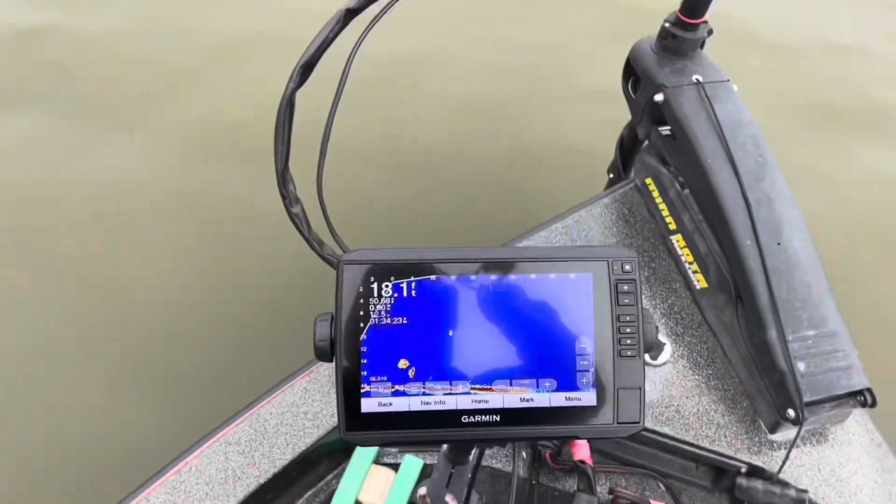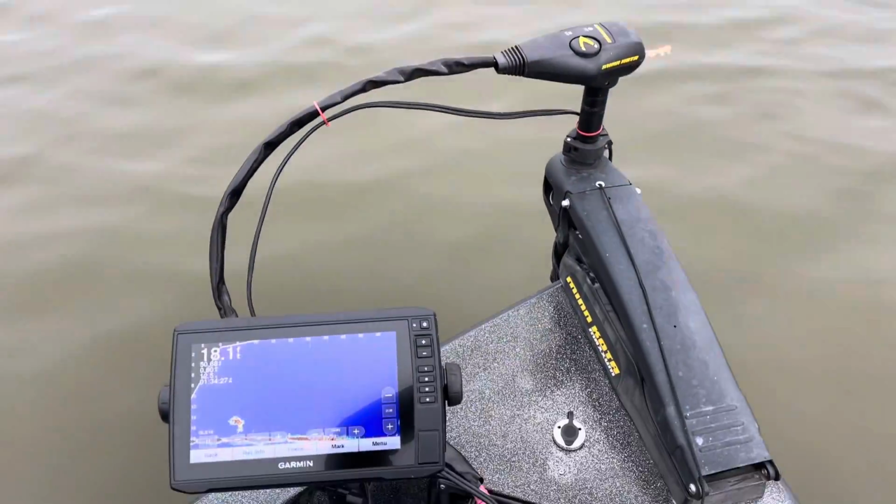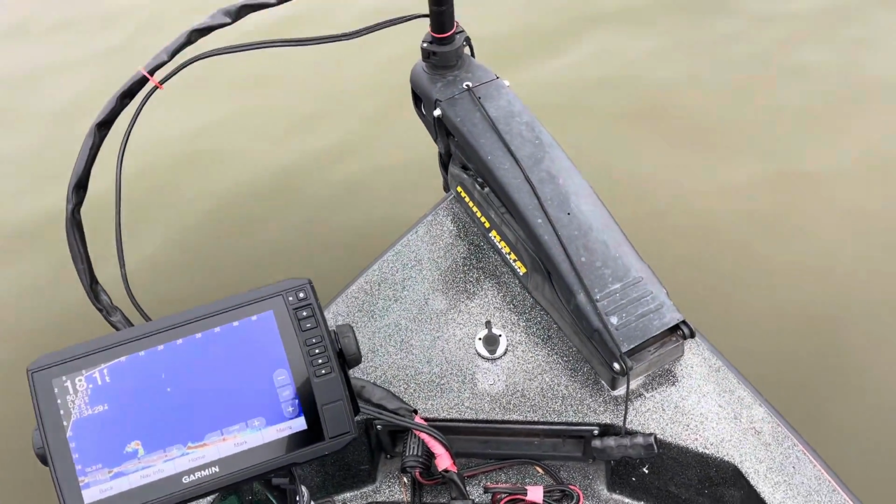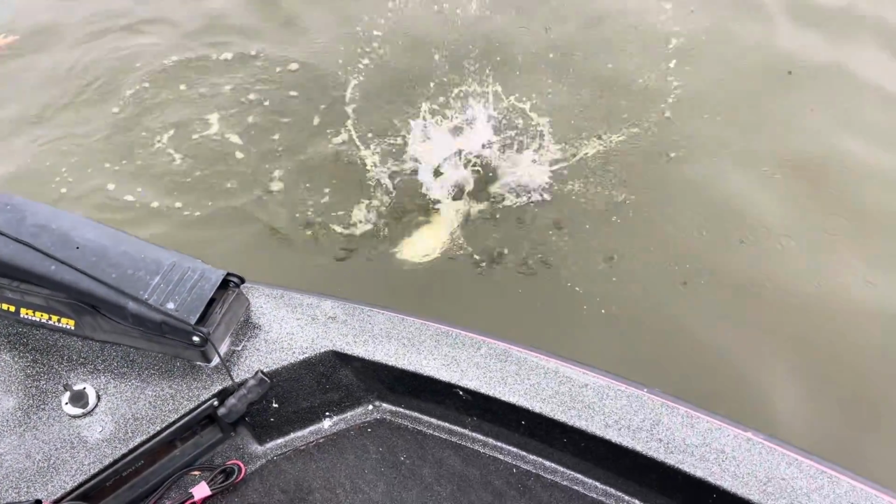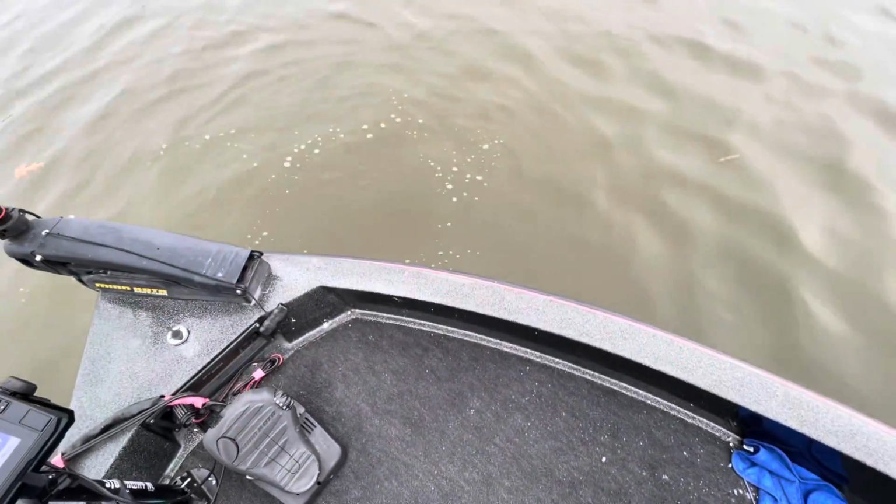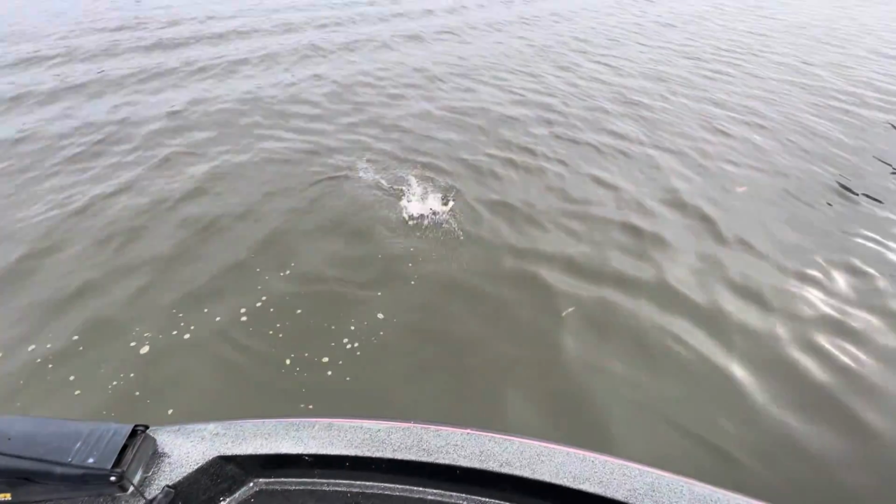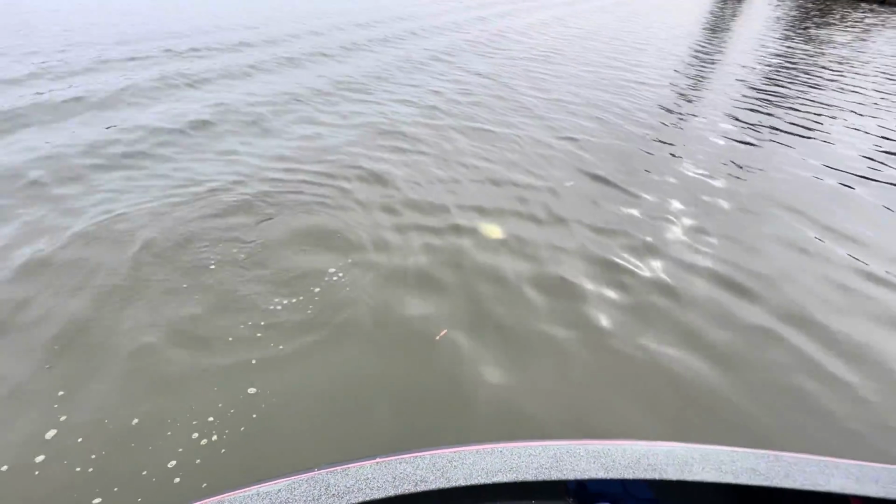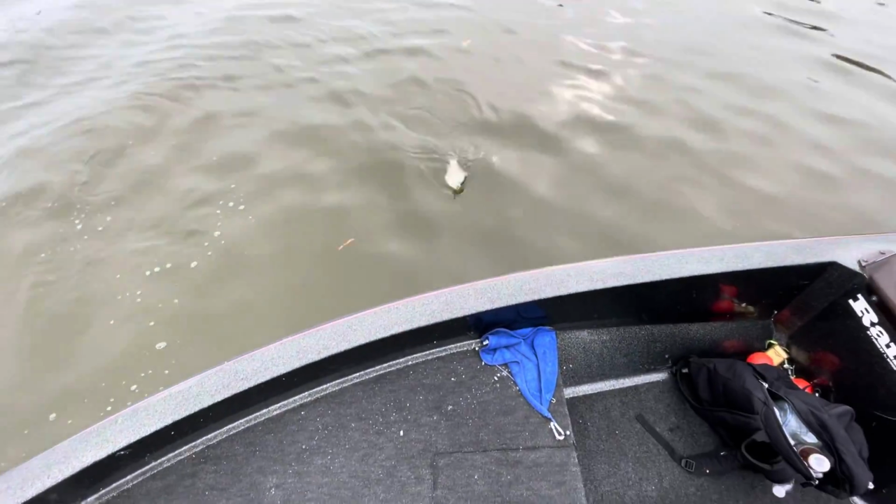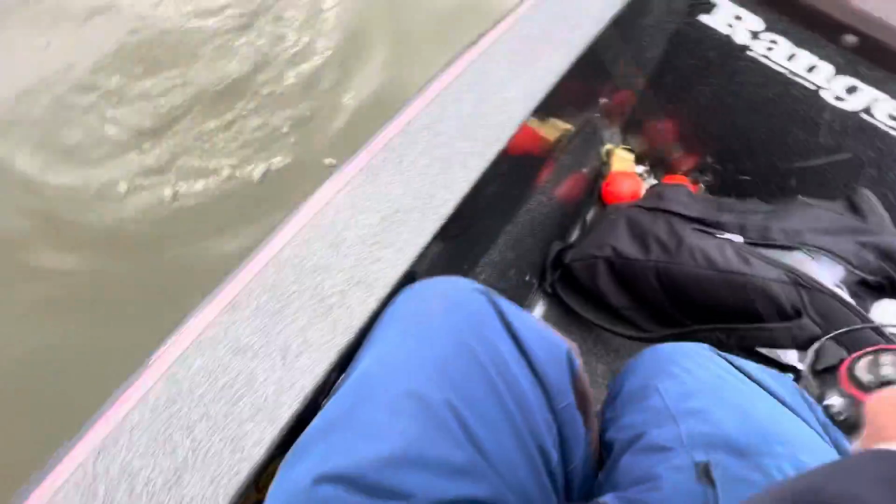Come to it. Got his butt too. I got his big butt too. Look at the size of that one. That's another slab. Another great big slab, man. Oh, I just barely got him too. I mean, barely.